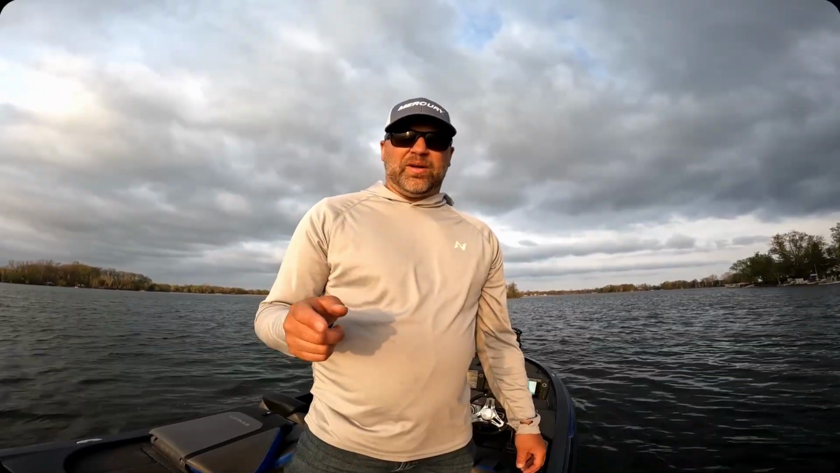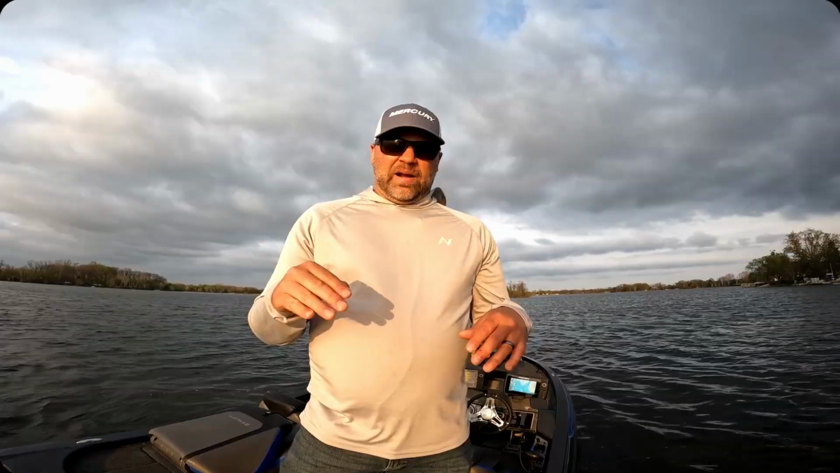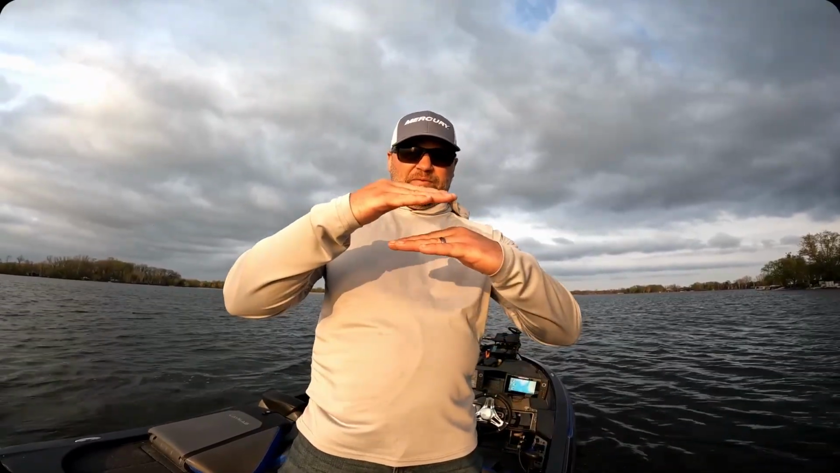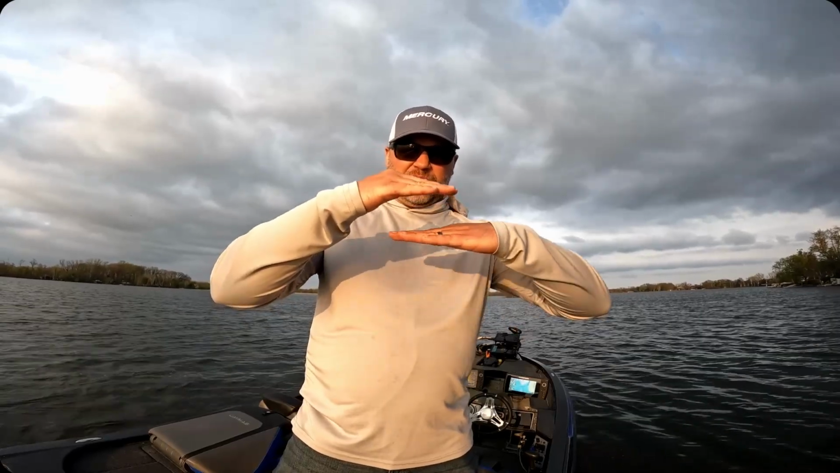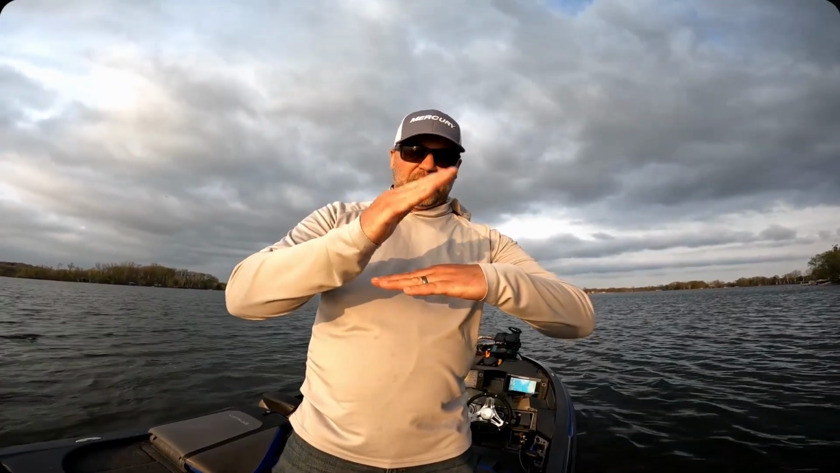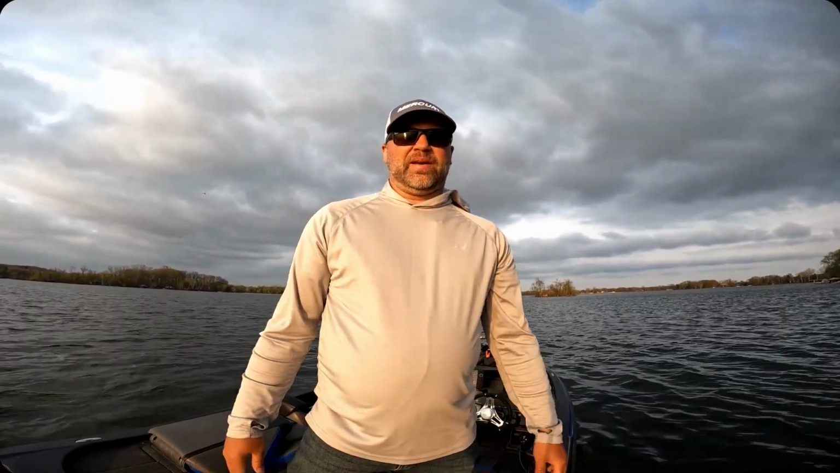Something I didn't talk about yet, but I found, so I have the Fish Obsessed mount for the LiveScope, and I feel like the most important thing, even before you start messing with the settings, is to make sure that you start off with the top of the LiveScope parallel to your trolling motor, if that makes sense. That would be down mode, and then click it up 1 or 2 depending on what you like.